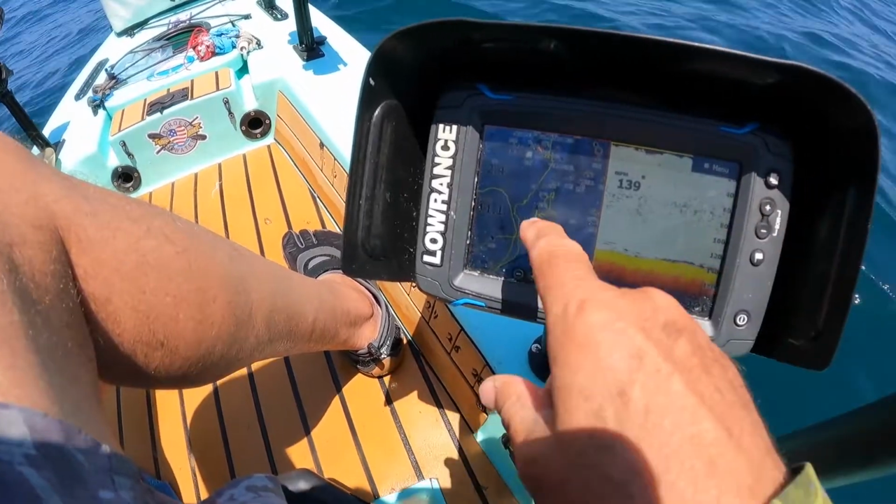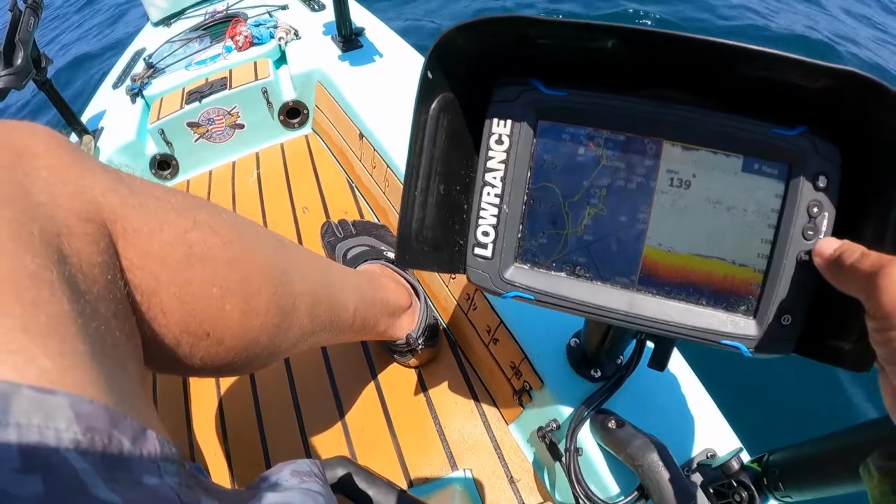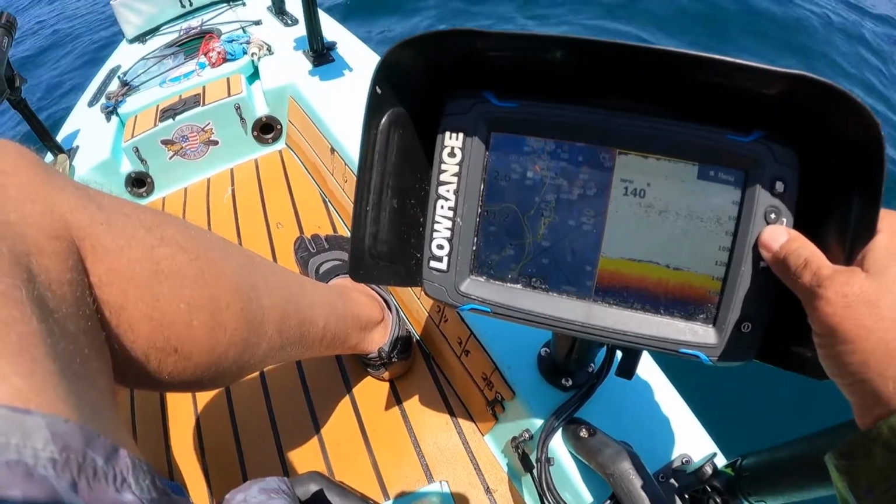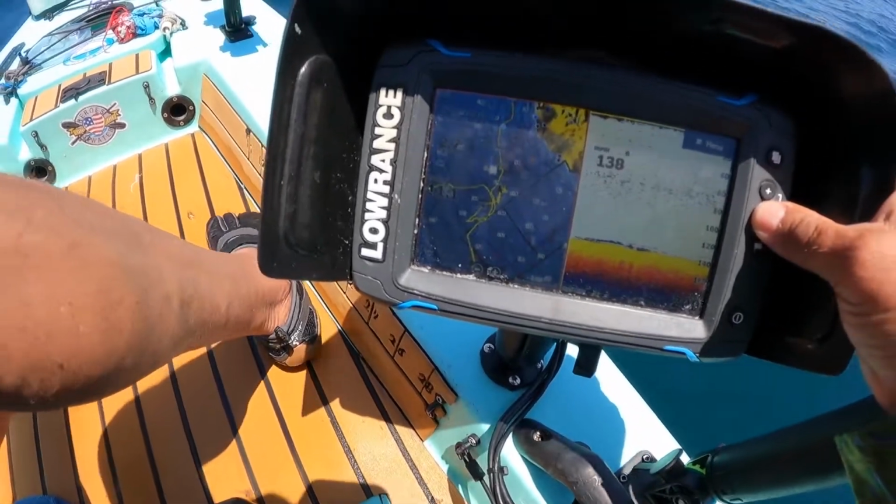But so I've been going around in this part over here, at 140 feet basically. Caught yellows and calicos here before, and I've seen them boil a bunch of times. But anyway, yeah, that was my loop today.